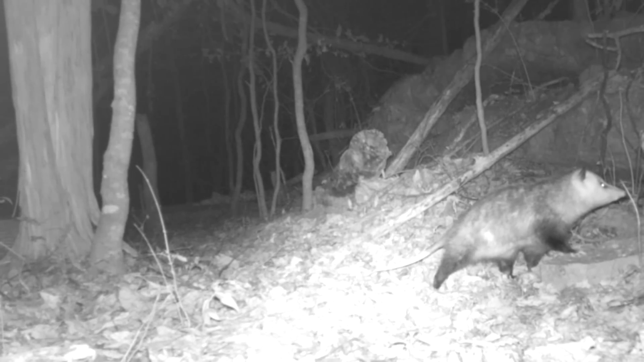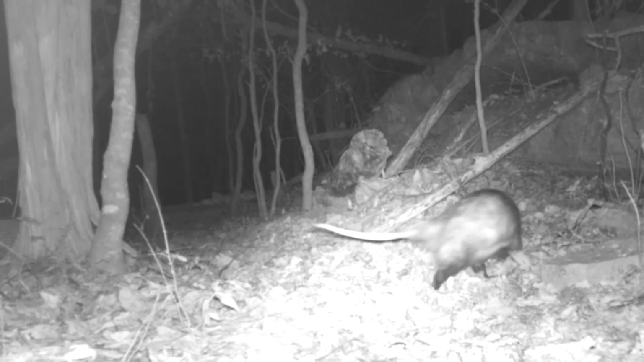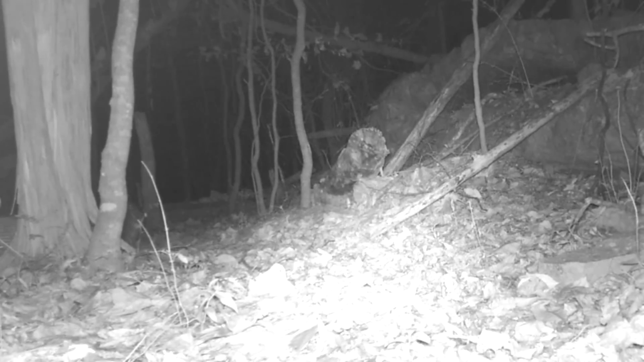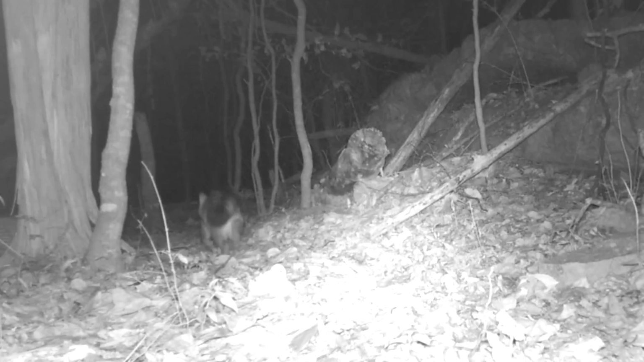But up on the ridge, that looks like old Willie up there. Just doing his thing, moving on through. And there's old No-Tail moving across the ridge. And there's a fox. Animals moving around pretty good.